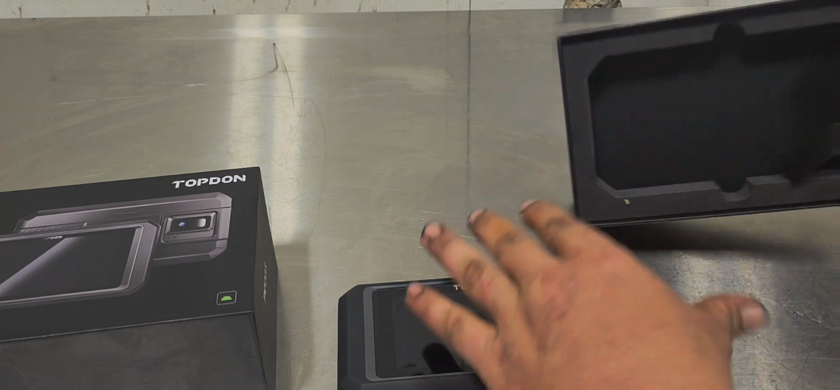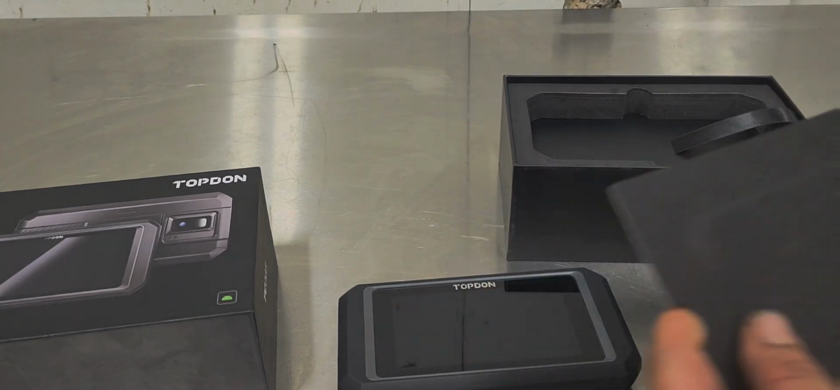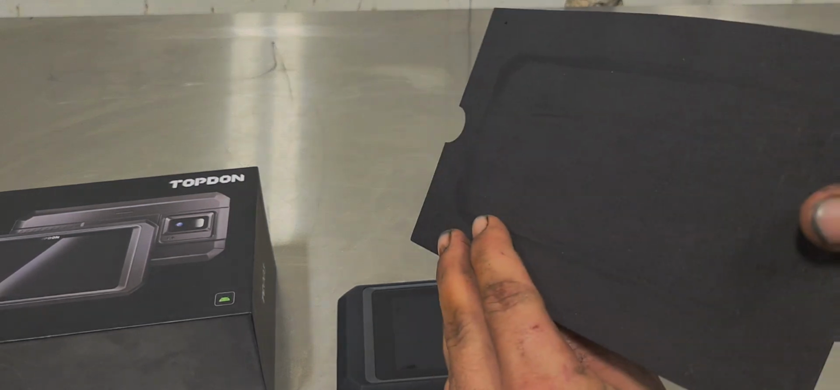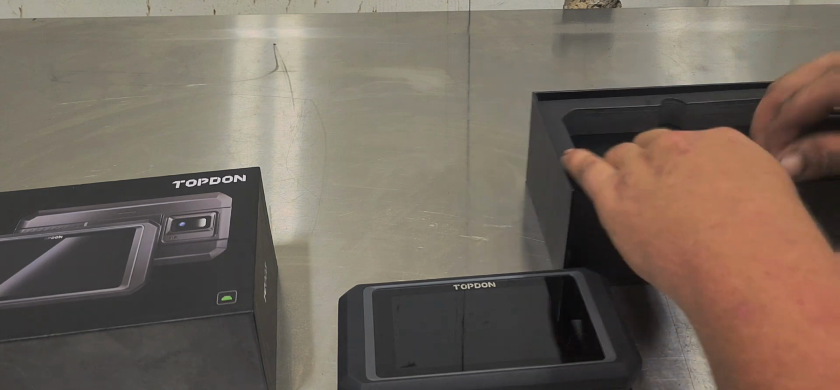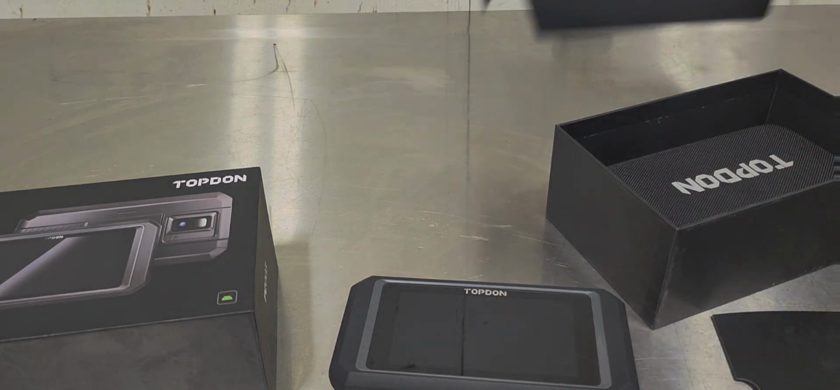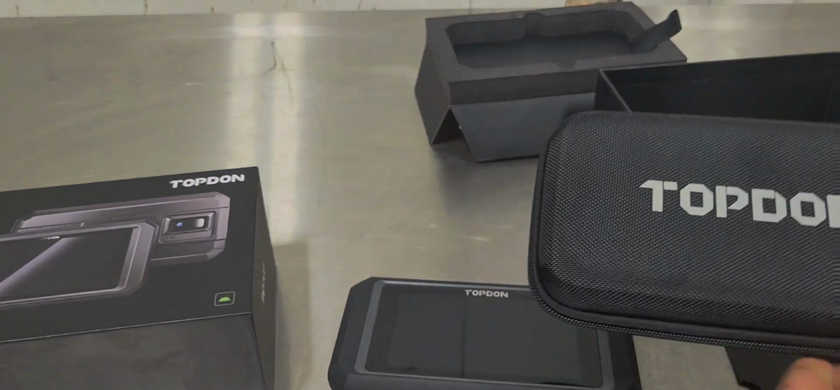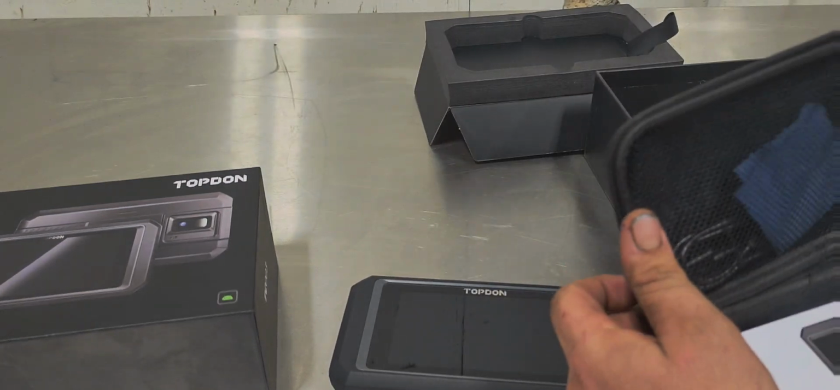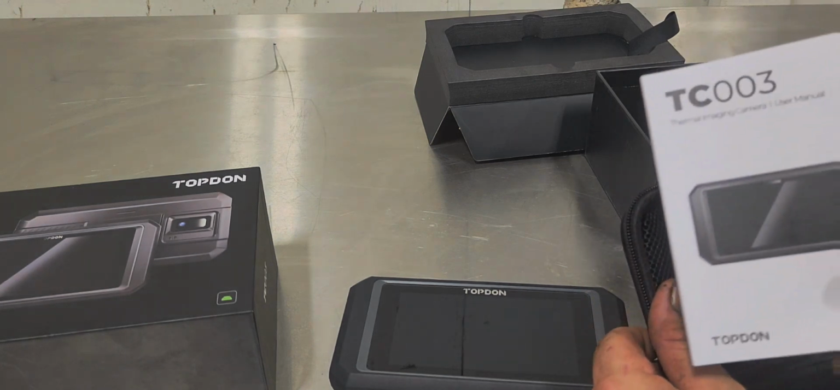So it comes with a neat little case right here. It's got foam in it to protect it, and a nice little liner to that. So packaging is definitely nice on this, guys. Got a little thing to pull. Oh, that's pretty sweet. It's got a little Topdon carrying case. Oh, it's not getting all damaged. Charging cable. Instruction manual.